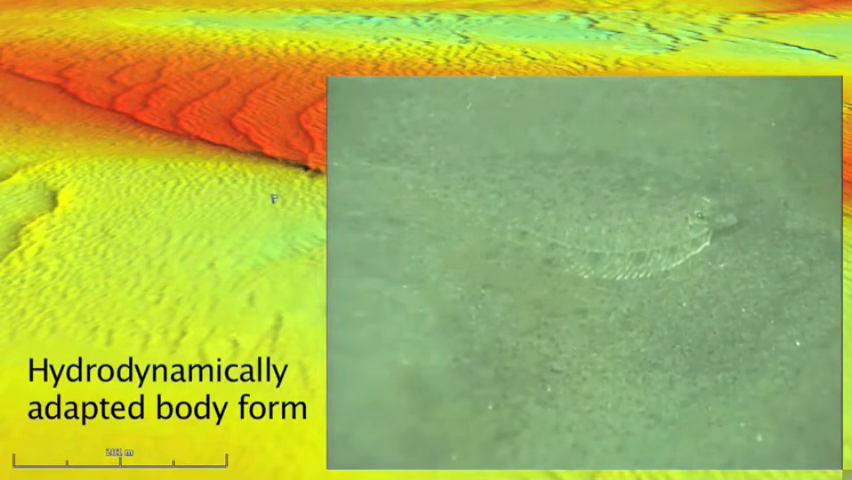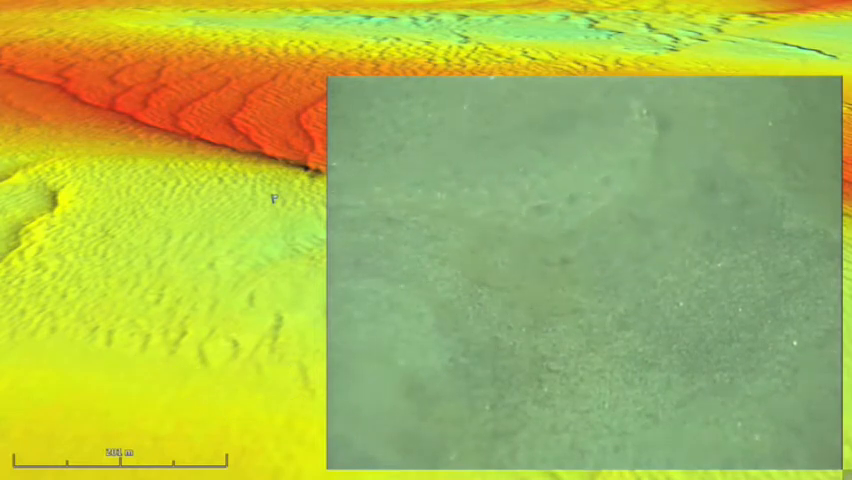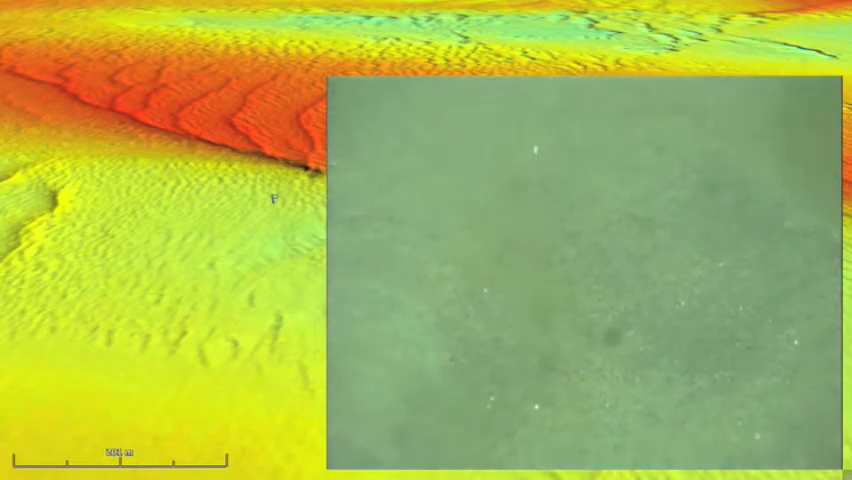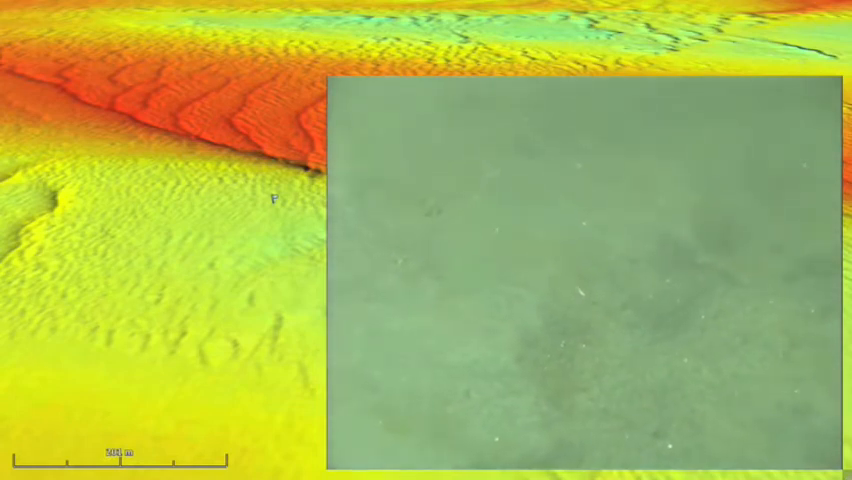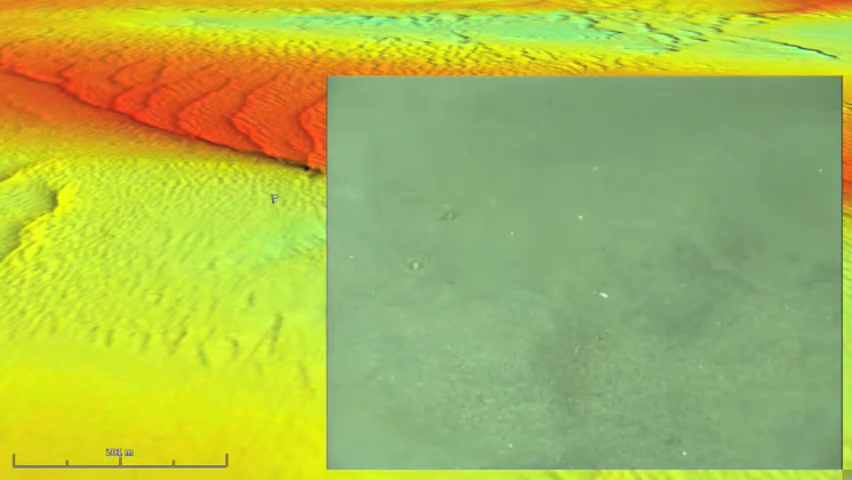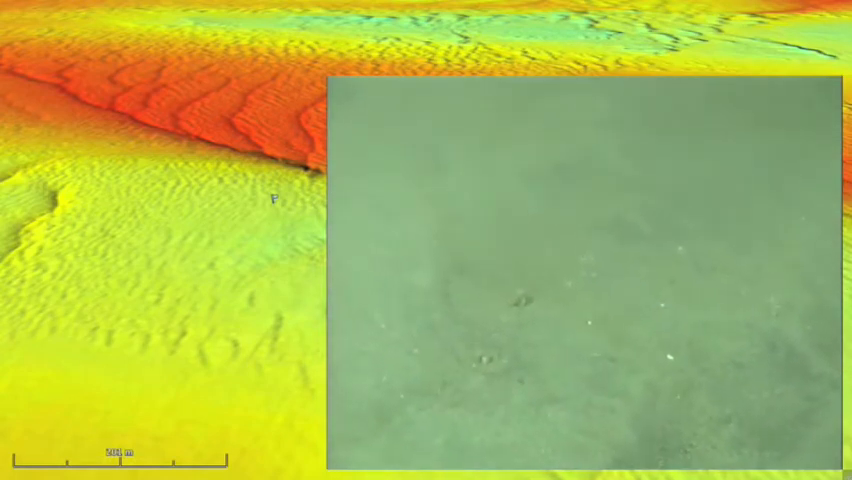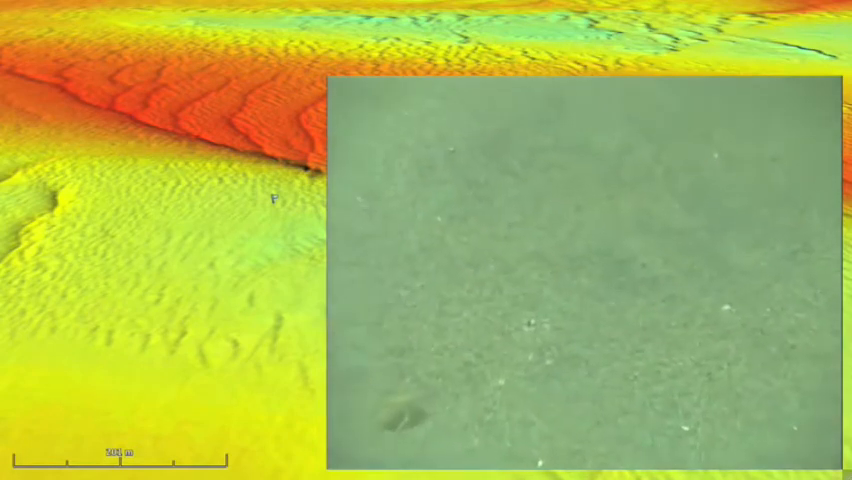In the video, we can see a winter flounder that is remarkably well adapted to living in this dynamic environment. Its flattened body form is very hydrodynamic and provides no resistance to the current. The flounder can perfectly camouflage itself to match the ever-changing sand.